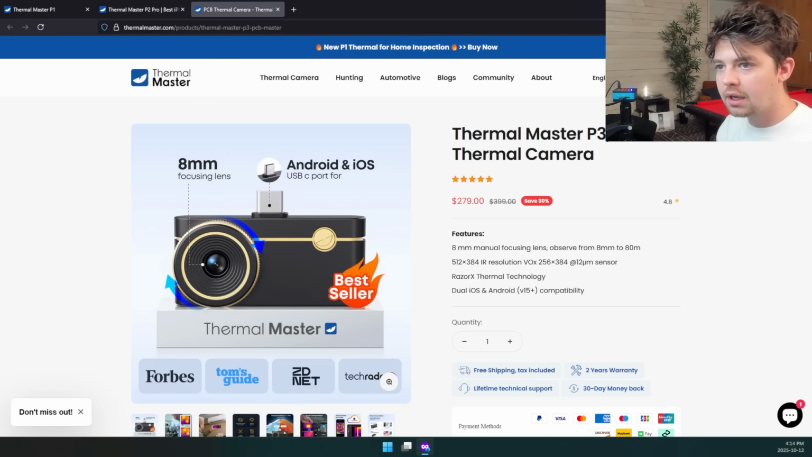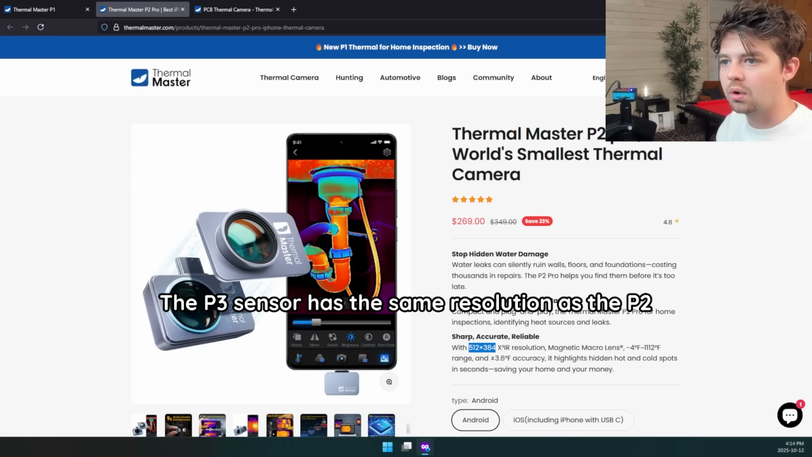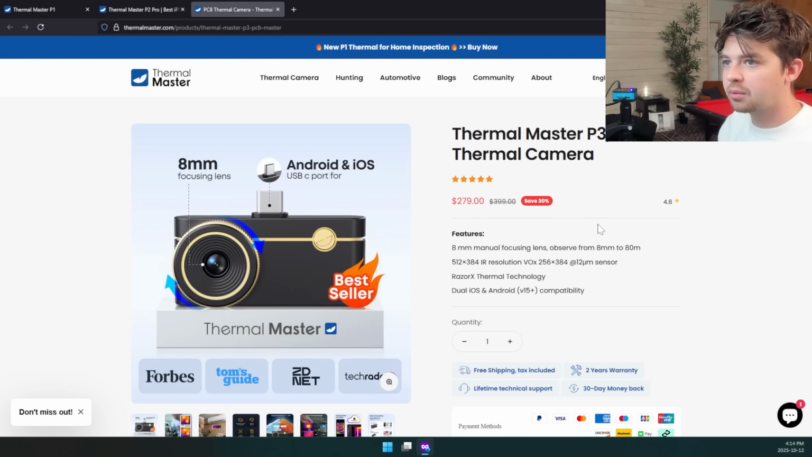The P3 is actually now on sale. It looks like $280. This used to be $300, I think. So $10 more only now than the P2. So it's a good time to buy the P3 if you want it. It's only $10 more. It used to be $30 more than the P2. But again, this goes past the functionality you really need from a thermal camera for this type of repair work.